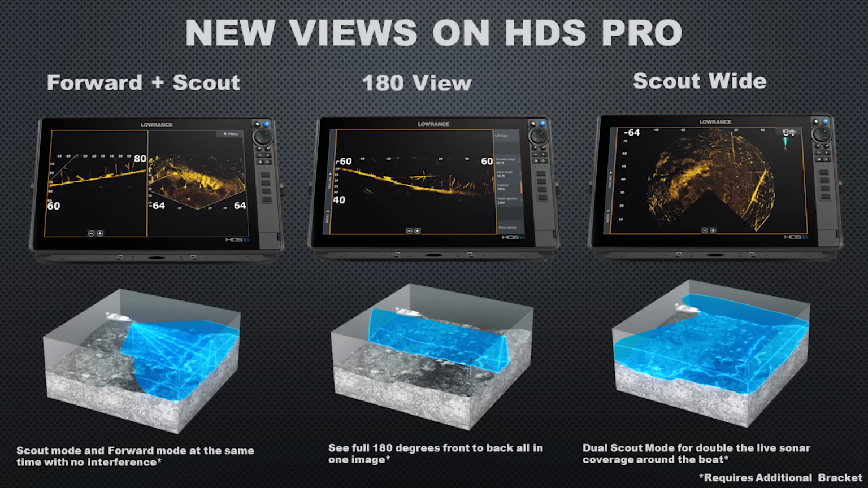And then finally our Scout wide view, very similar to the 180 view. However, the transducers are just mounted with the optional bracket in the Scout mode to give us this huge coverage around the boat in Scout mode.